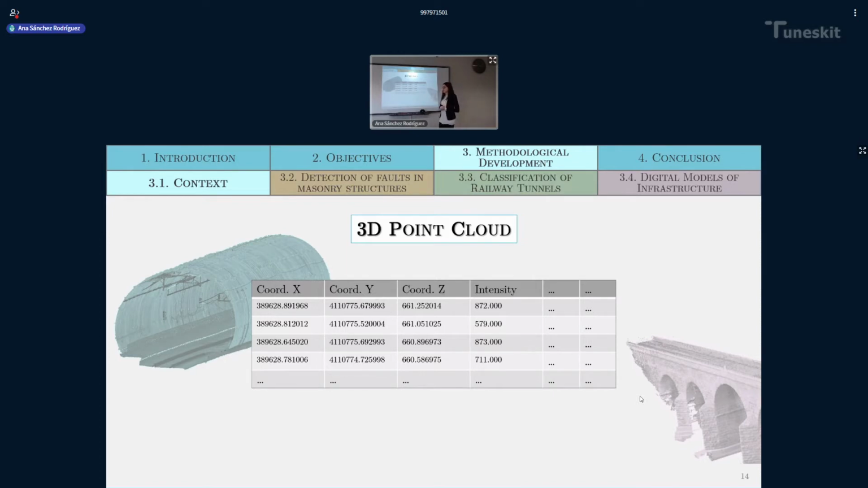This matrix of unorganized data is formed by the geometrical characteristics of the assets as coordinates, and other characteristics such as the intensity of the reflected laser pulse or the timestamp. In this thesis, I've only been working with the coordinates of each point. And moreover, when working with mobile laser scanning systems, I've also been working with the trajectory.